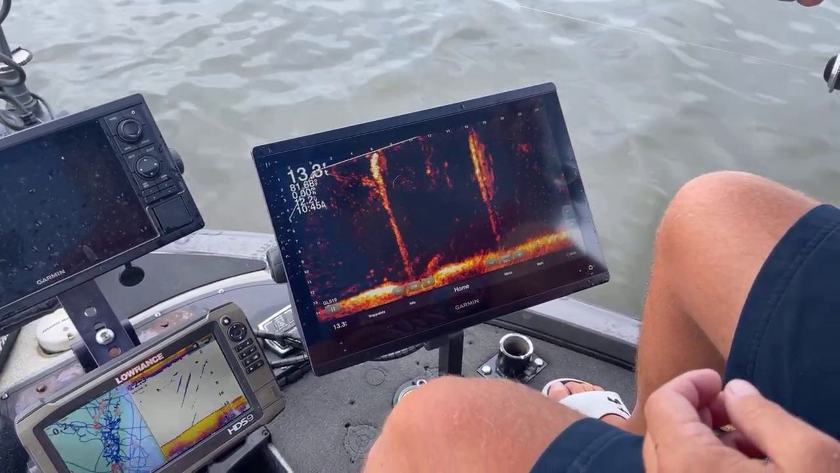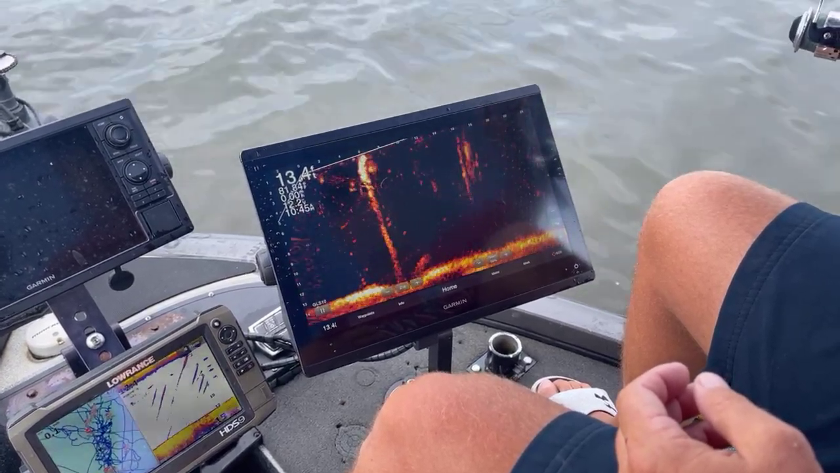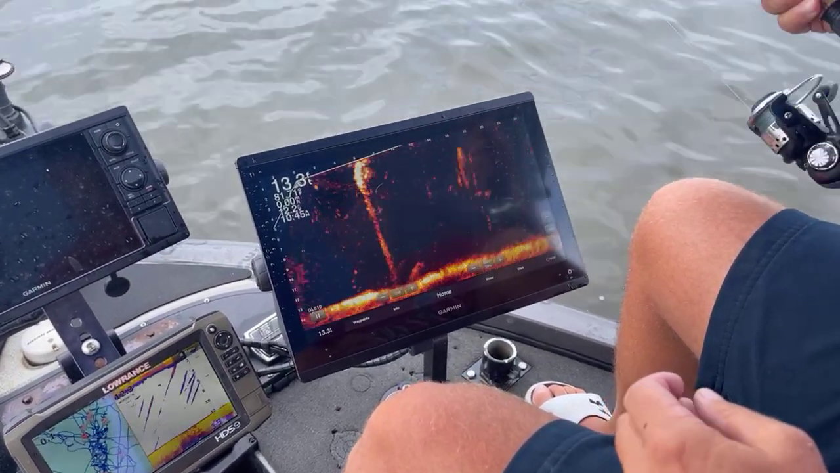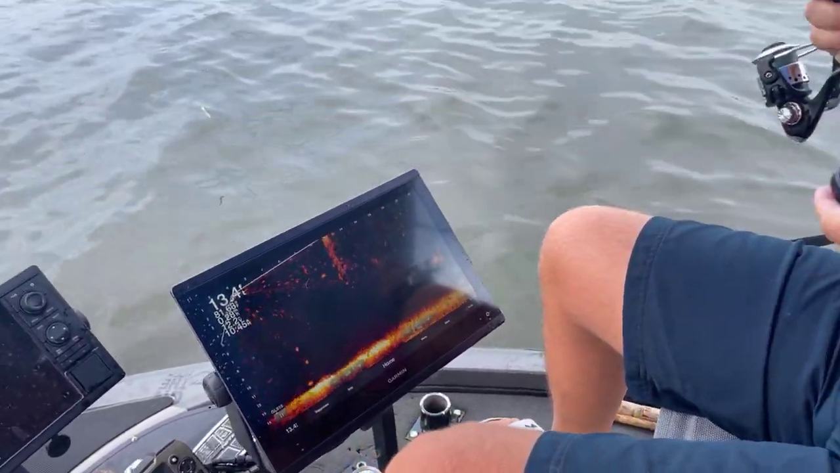I can't hardly see him, so I'm just kind of jigging around there to see if I can get a reaction out of him and get him to come off the side of that stump. And he might just not do it.